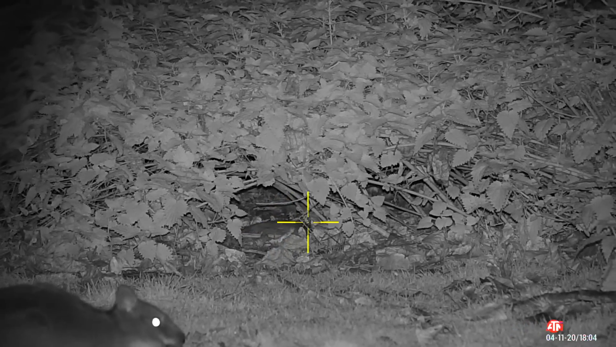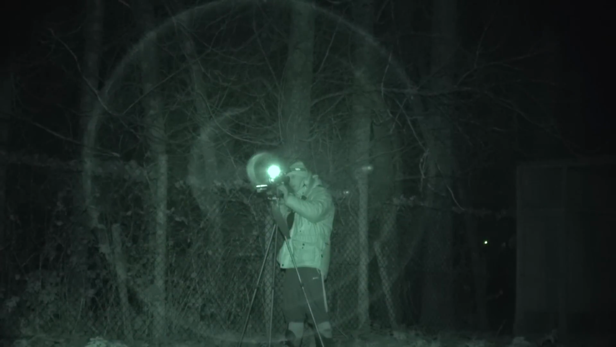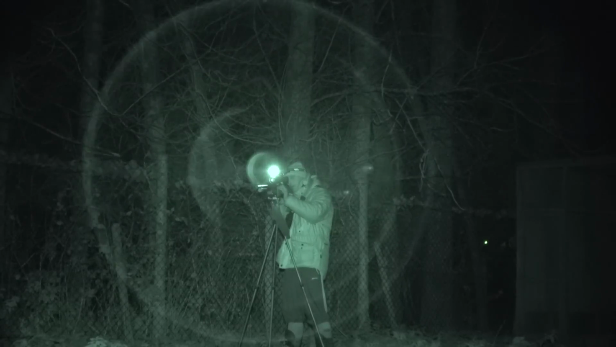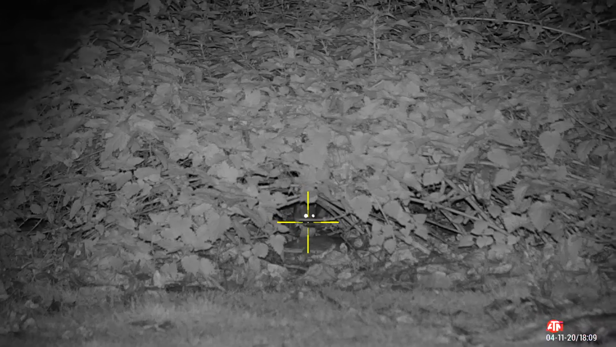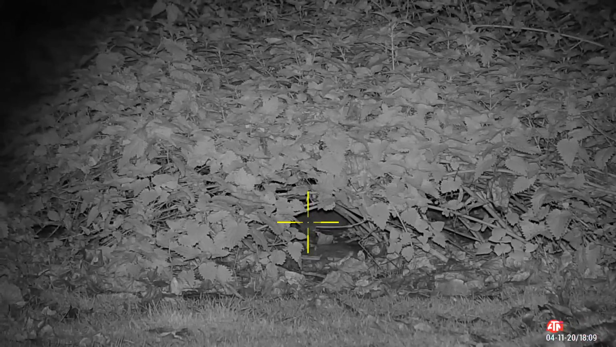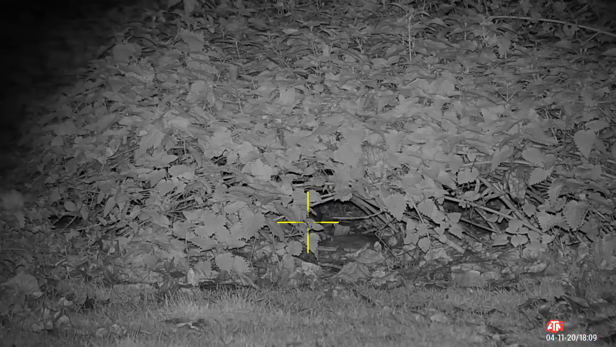Something that is native to the UK and in plentiful supply, certainly in this paddock, is the rat. Now, this kind of shooting, I actually quite like it. It's not the easiest, and as you can see, as the rats move in between these nettles and you can just capture glimpses of them, it makes for some testing shooting. Nevertheless, when you nail them, it makes them very rewarding.